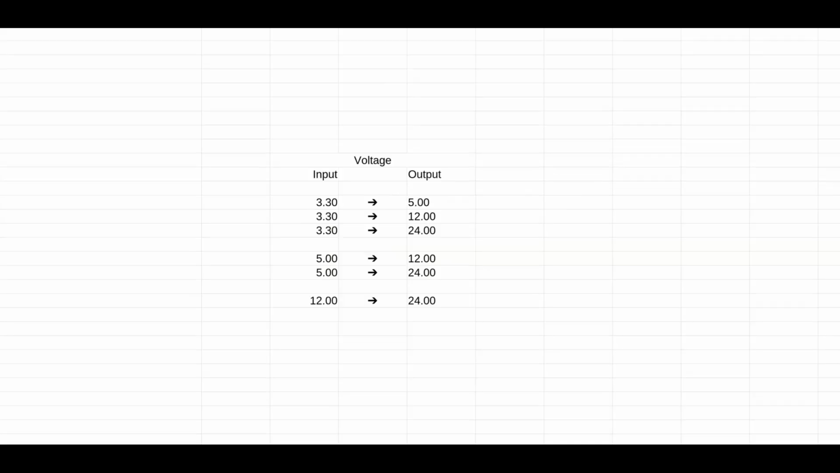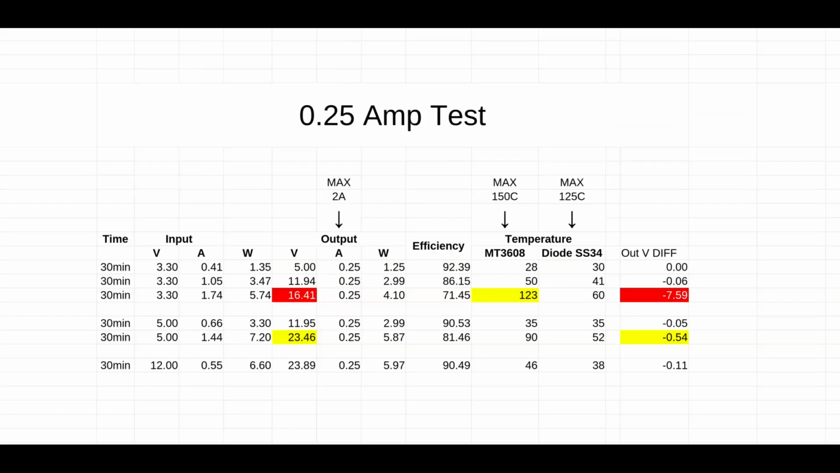About the voltages, it's going to be from 3.3 to 5, 12 and 24 volt output, from 5 to 12 and 24, and 12 to 24. We're going to start slow and ramp up the amperage. Now let's talk about the results.